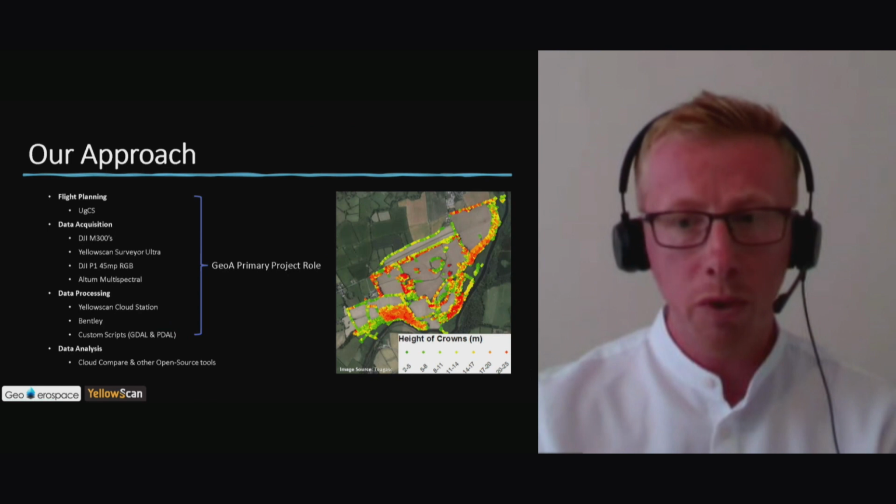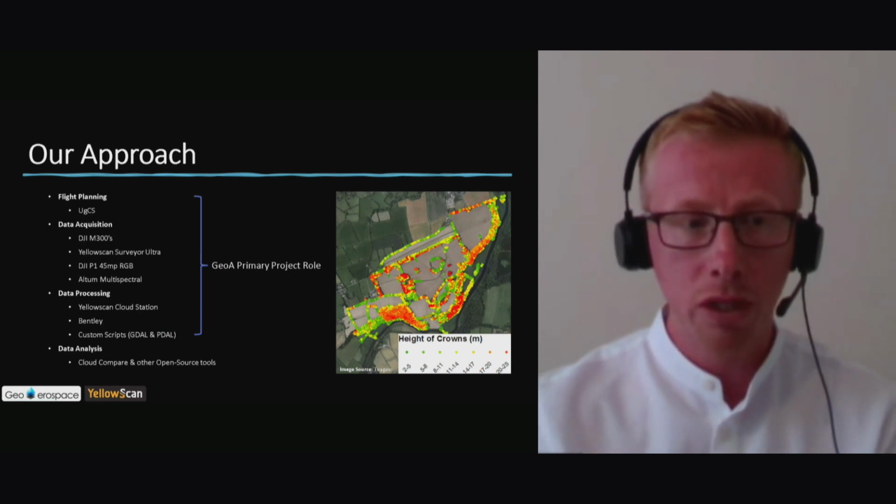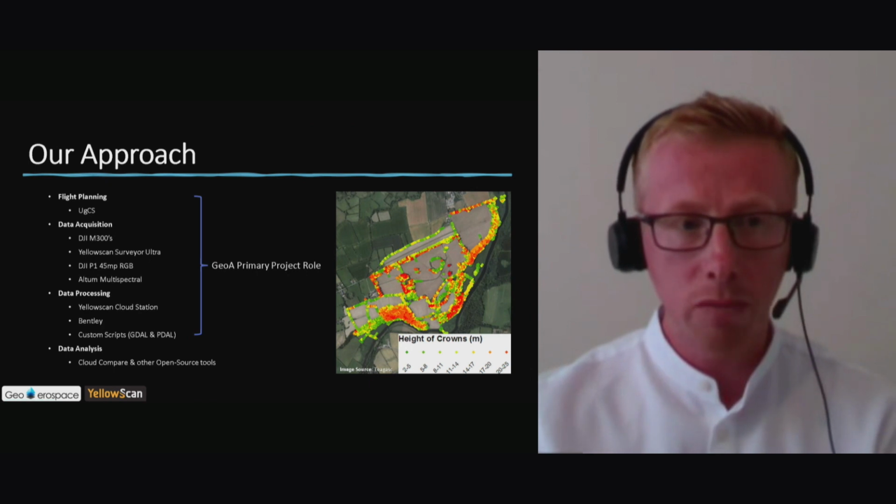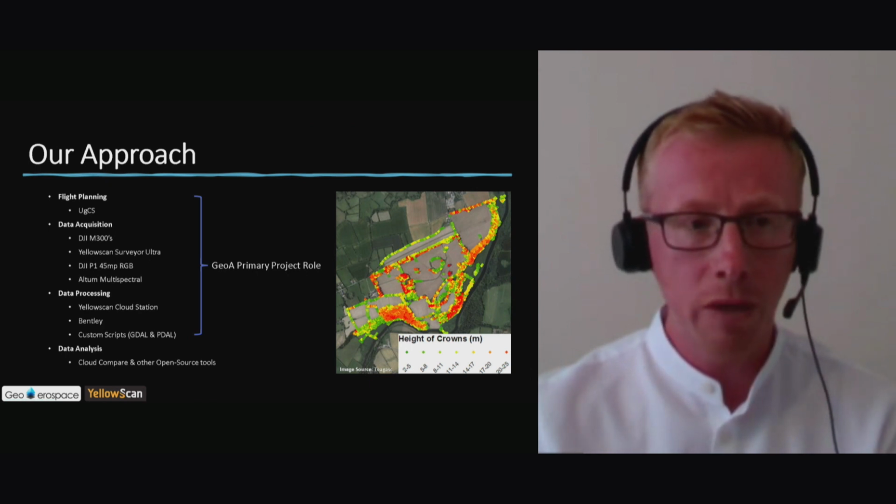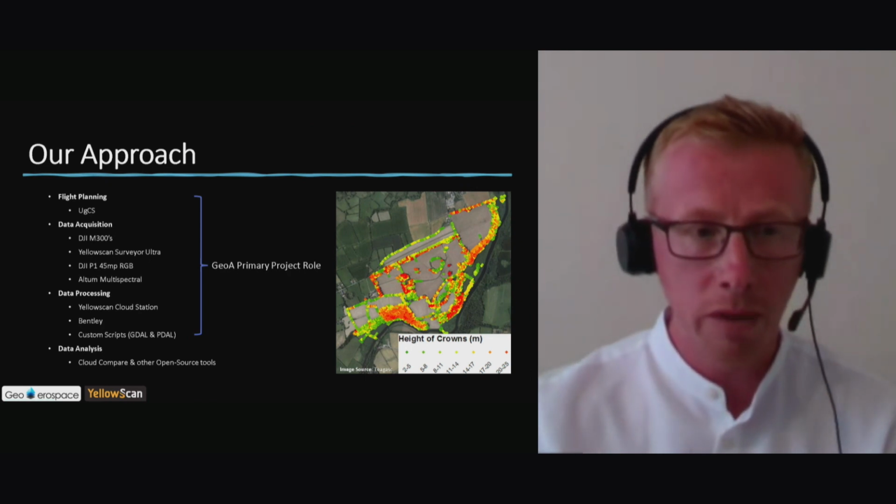So our approach to this: we have numerous sites across the country. Our approach, like all our operations, and I think one of the speakers alluded to it earlier, is that UGCS is our flight planning tool of choice. It's brilliant for terrain following and mapping in general, and it's very user friendly. So we use it nearly on every operation.